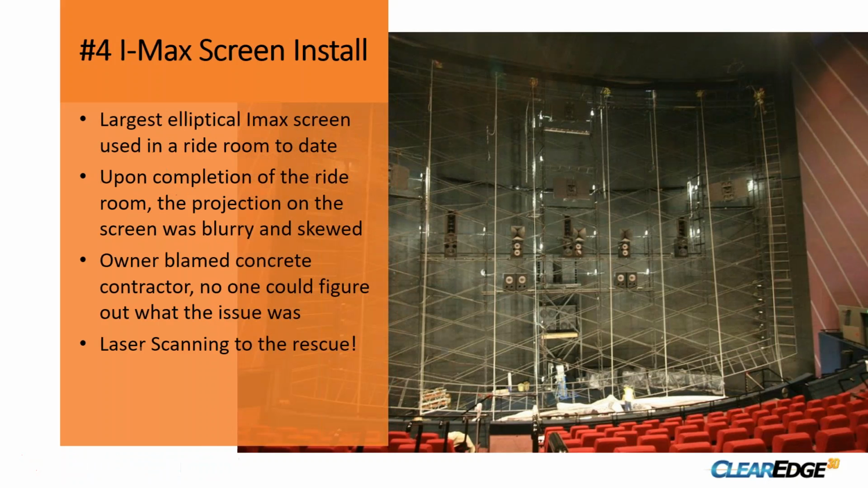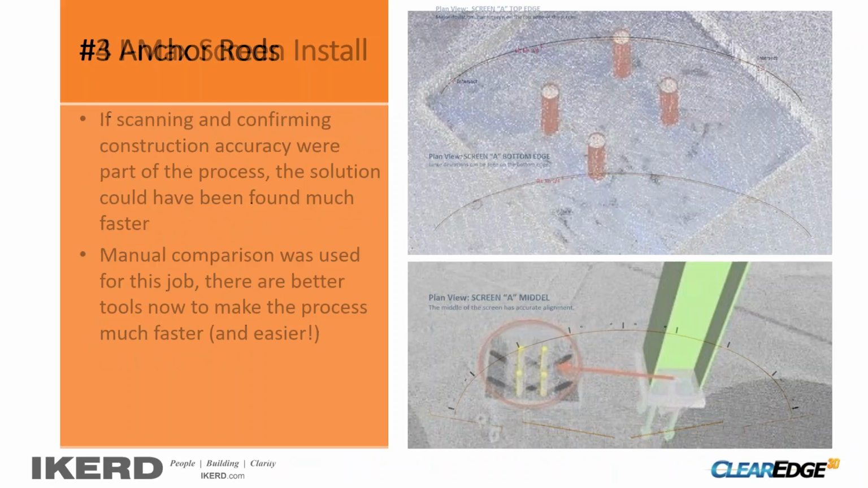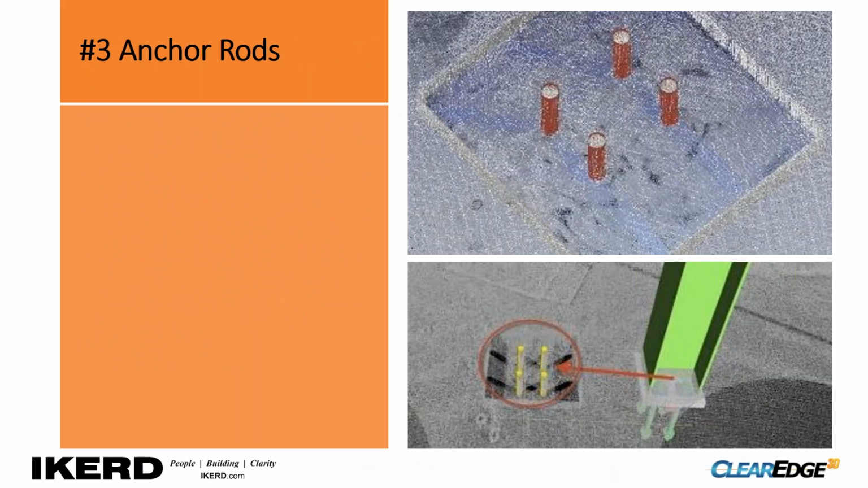Yep. All righty. Buck, you want to pop back up here and talk about a really interesting movie theater screen? I think you're muted, Buck. All righty. Well, what we'll do is hop on to issue number 3 here, and maybe we'll come back. I'm guessing Buck's having a little bit of an audio dropout there. So Will, can we get you up to talk about your anchor rods here?